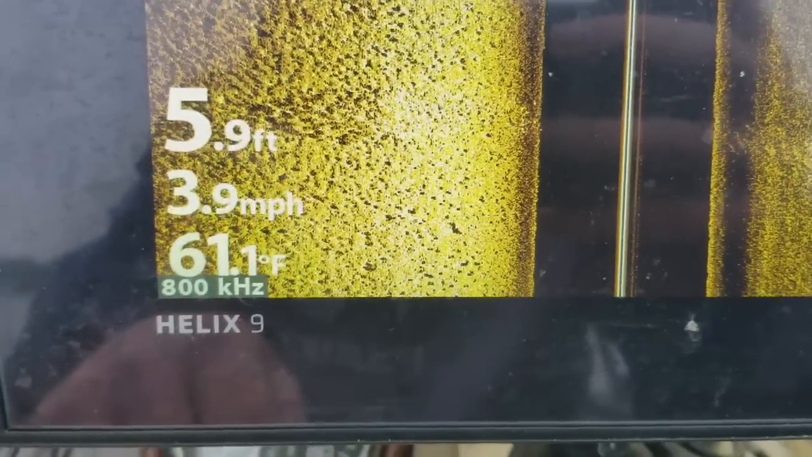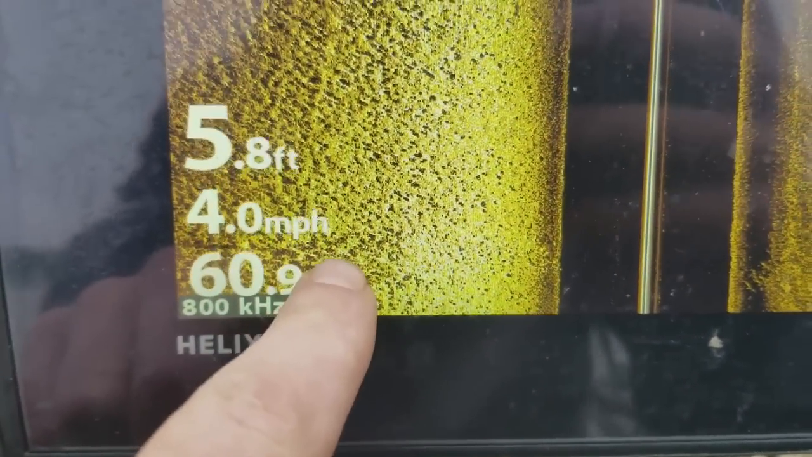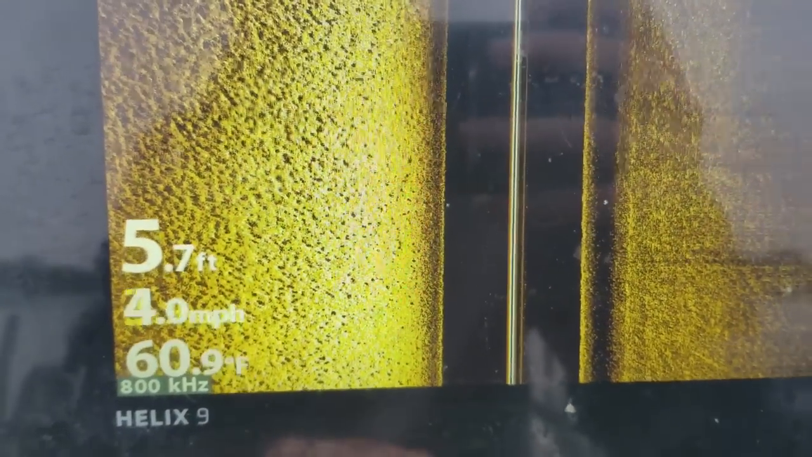All right guys, here's what your bait's going to look like right here. You can see all the little scattered white and all the little shadows behind it. That's a school of panfish or shad. Keep that in mind when you're searching for muskies on your side imaging.